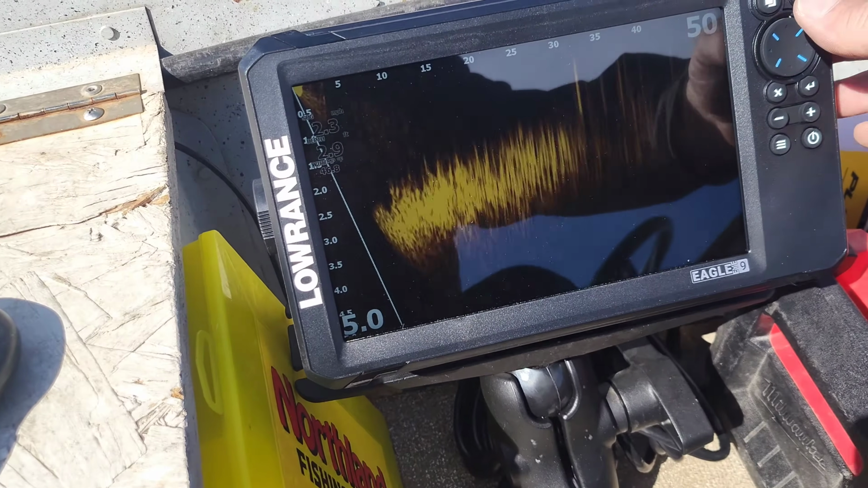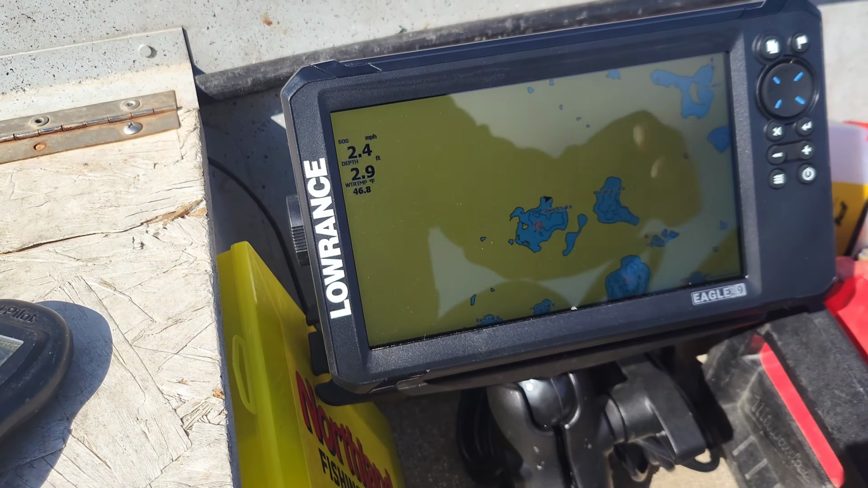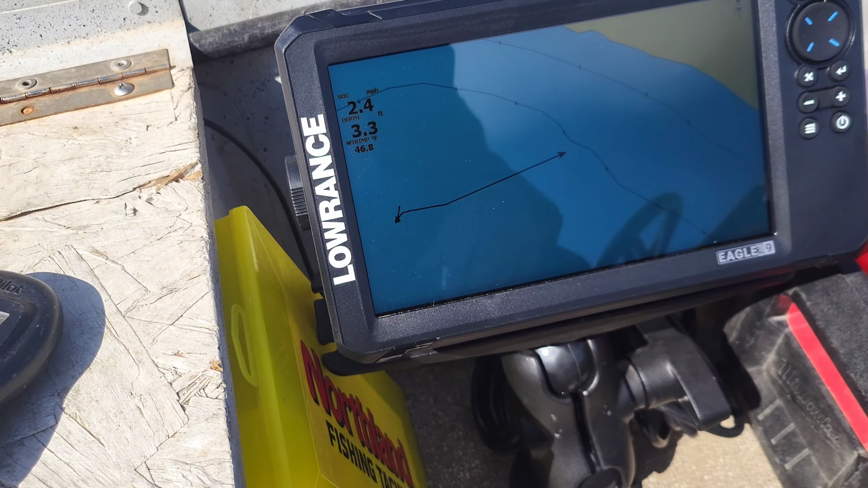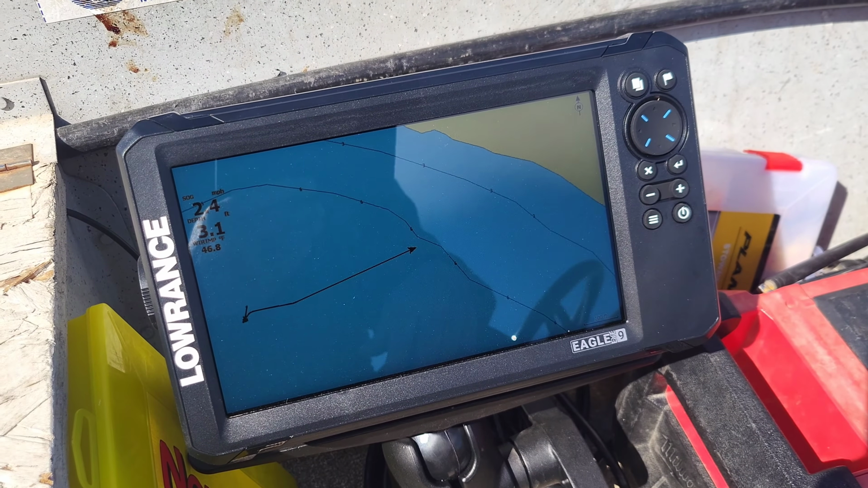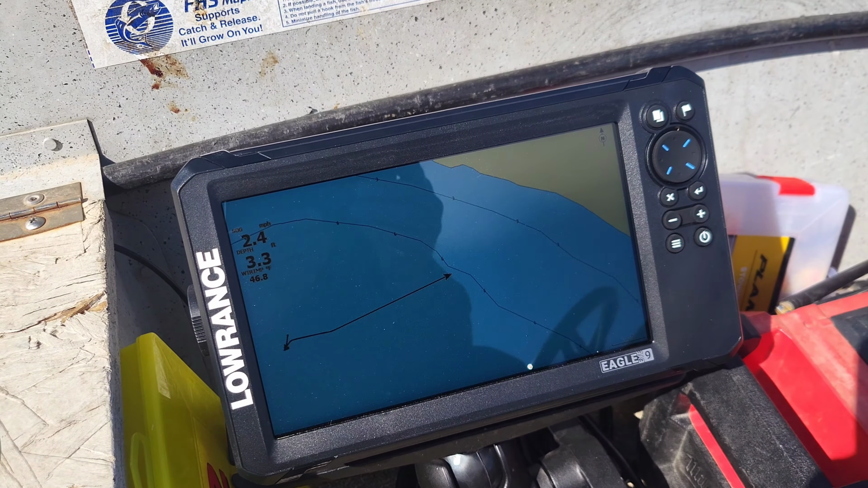You know, you can go to different pages. Well, here's GPS. Zoom into where we are. There we are. Moving along. Alright, let's see if we can catch some fish.